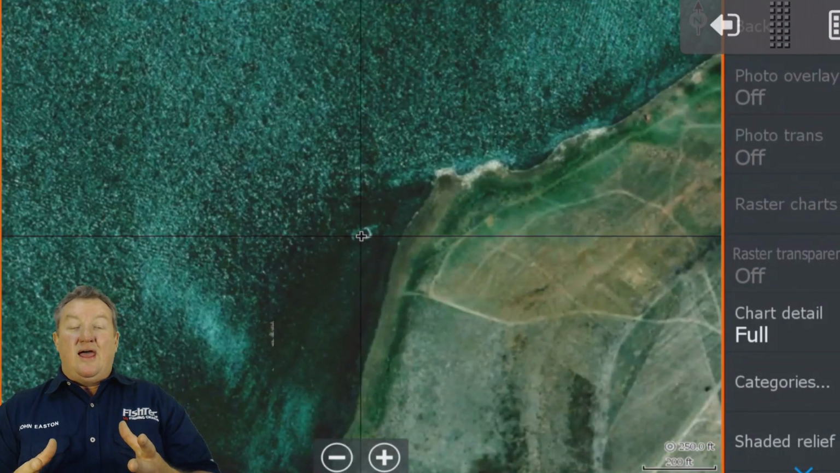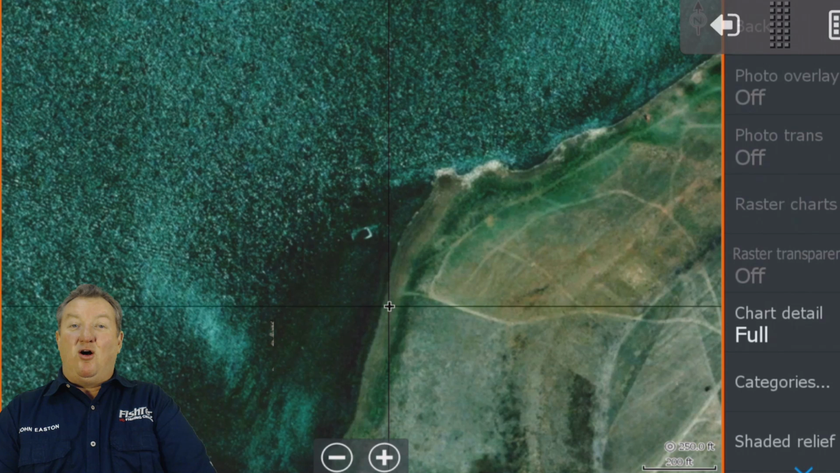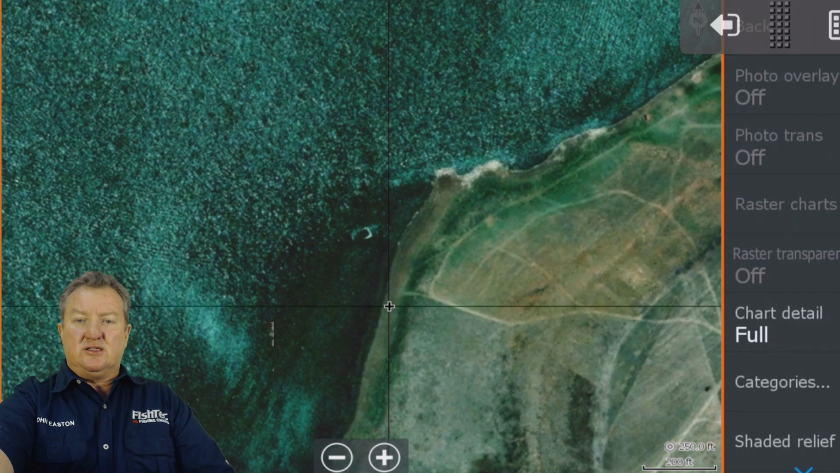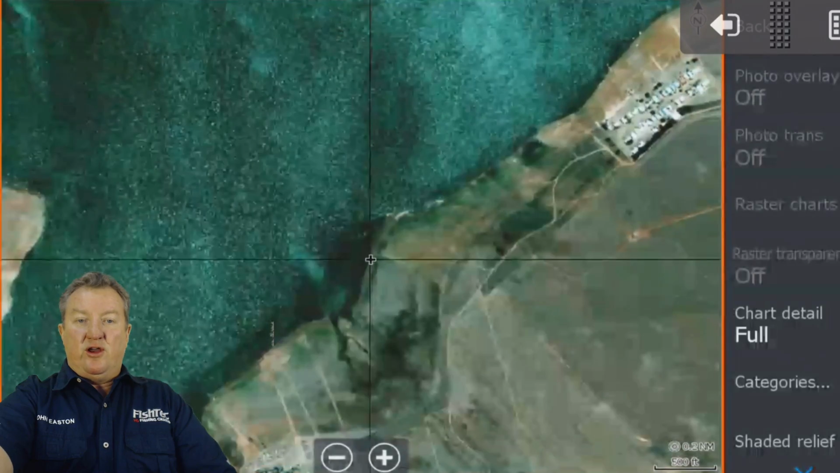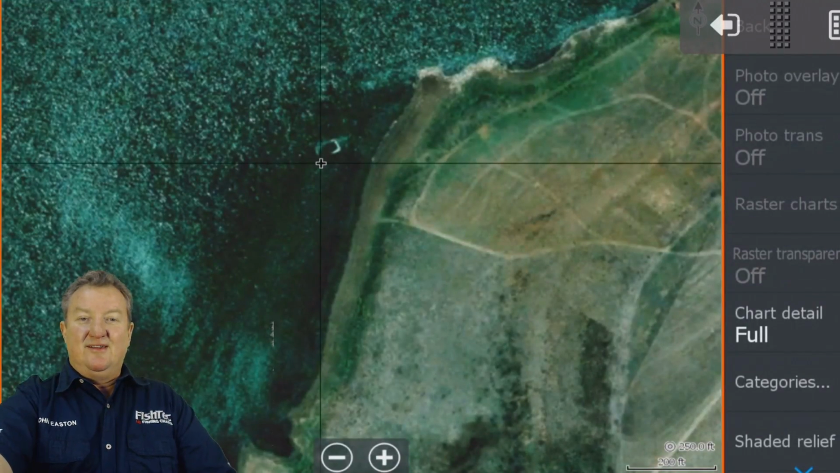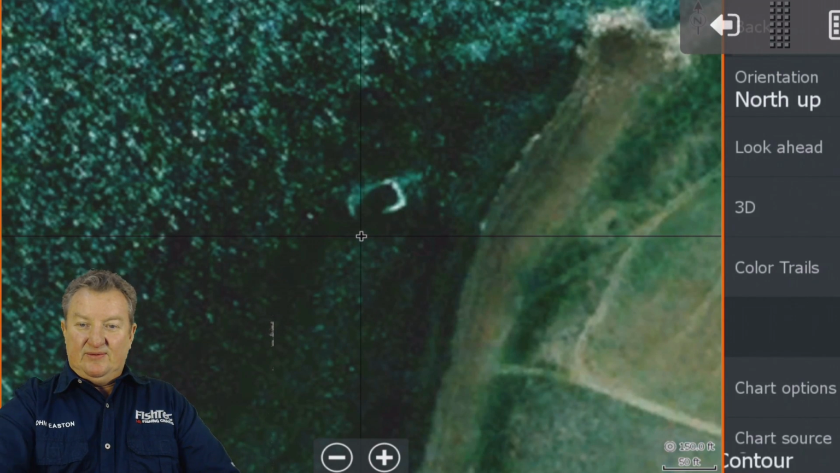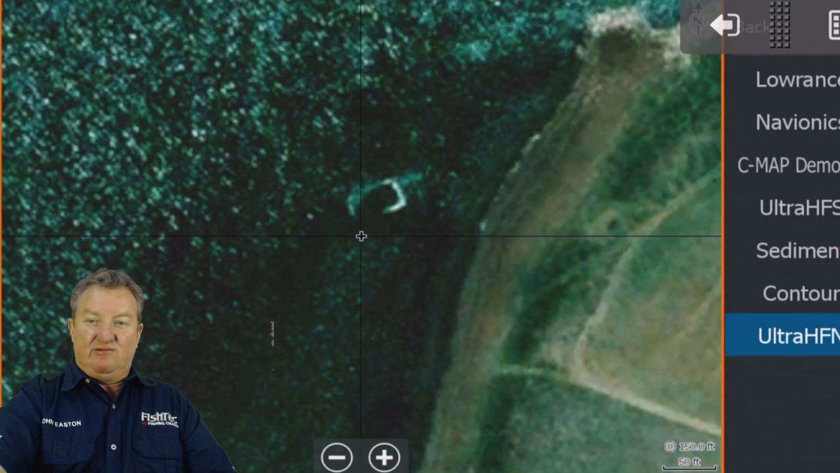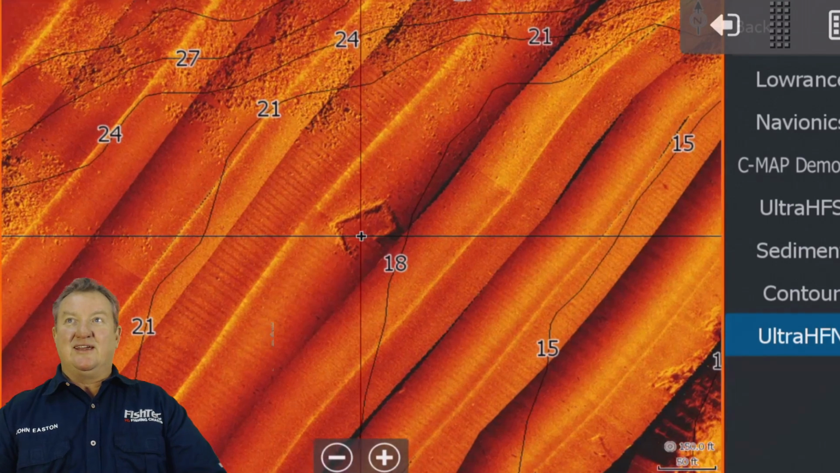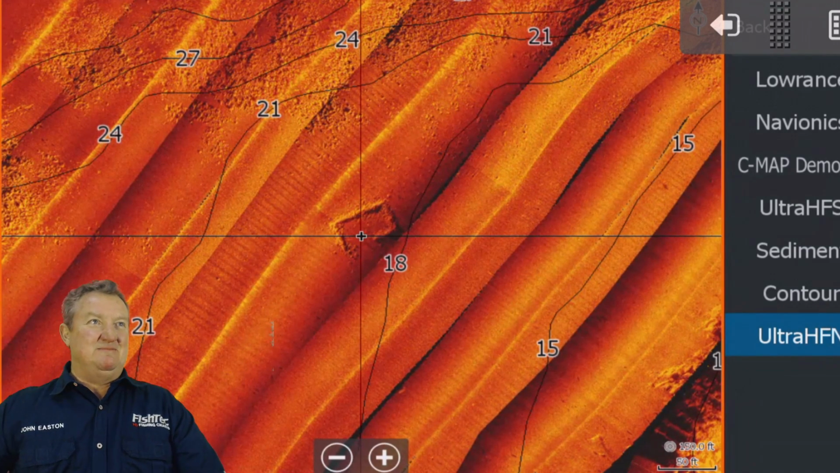That old building, that old foundation, that old ruin was actually there. You see, in the old satellite, I can't remember what year this was, you can see it's when the dam was very, very low. And bang, look at that. You can see there it is there. But guys, when you go to Ultra HF, can you see what I'm saying? It's a little bit clearer, to say the least.